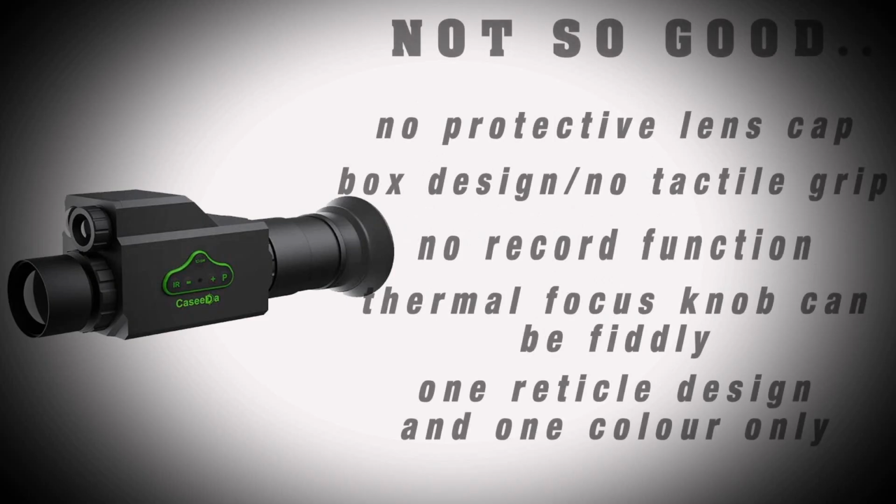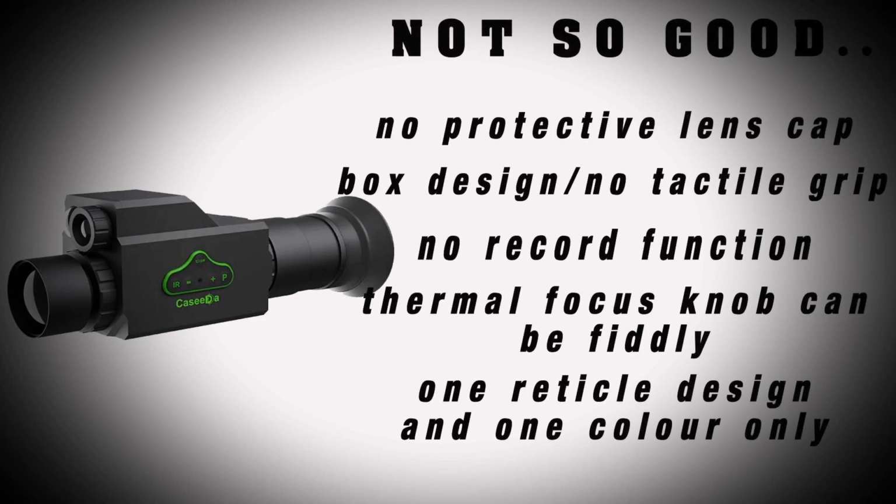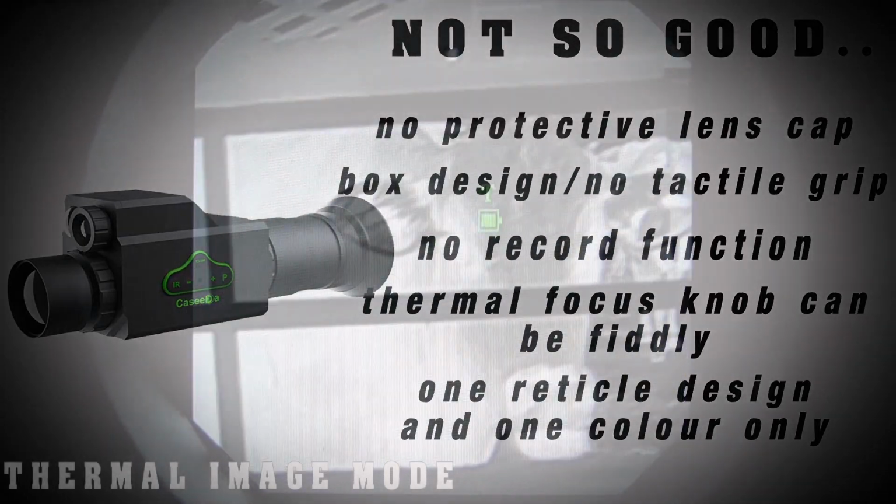Now, they're not so good. I would have liked a protective lens cap for the objective lens. Now, you really want to protect it. Now, for some, the boxy design may put you off, but like I said earlier, it's surprisingly comfortable to hold. The thermal lens, fiddly, small design, bare hand operation only. The reticle choice, you have only one, and the colour is green. Now maybe a future firmware update could add more, possibly. And that's all I could find.